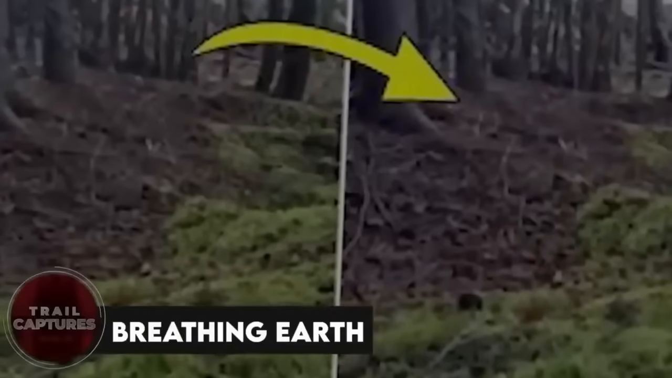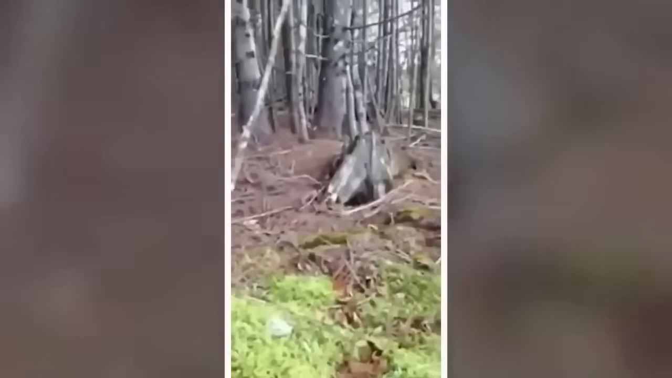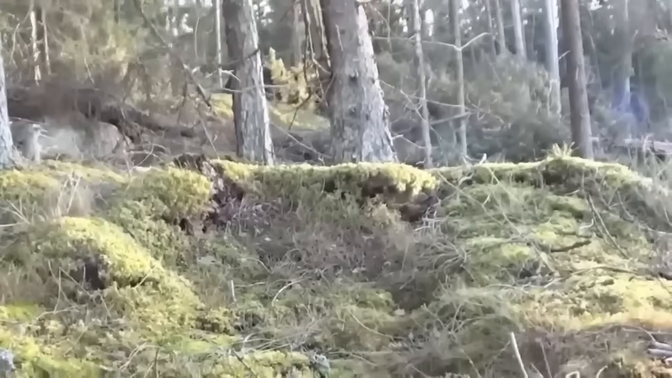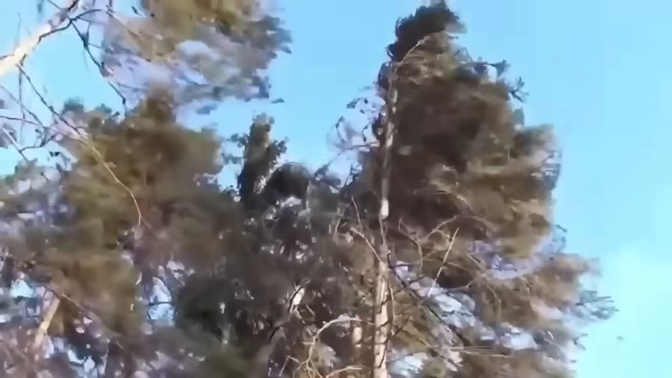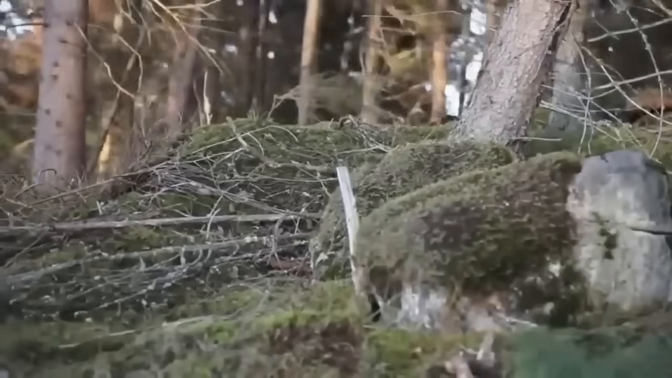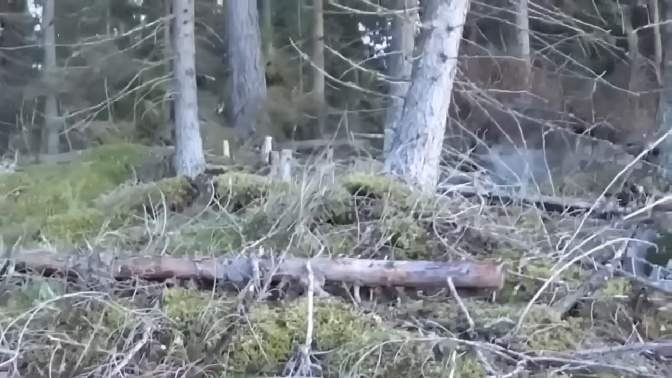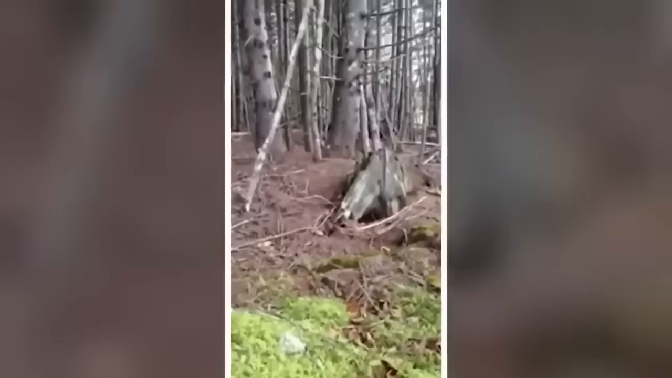Breathing Earth. This trail cam video showed us how Earth was actually moving up and down like it was tired from spinning and orbiting the sun non-stop. It's like the Earth needed a break to catch its breath. They call it breathing Earth when the ground gets loose and the wind is extra strong, making it move up and down as if it's taking a breath. If you don't know what it was, it would definitely freak you out. You might think the Earth is about to swallow you up, but it's not for the faint-hearted.